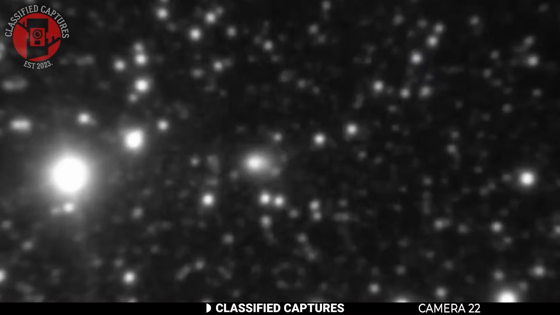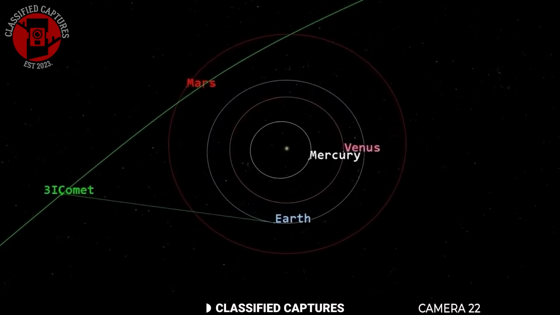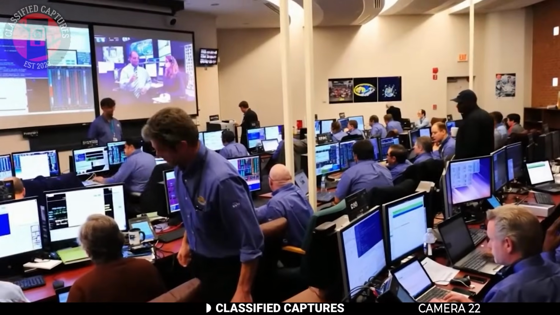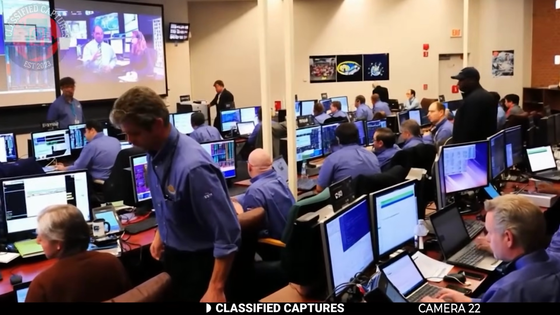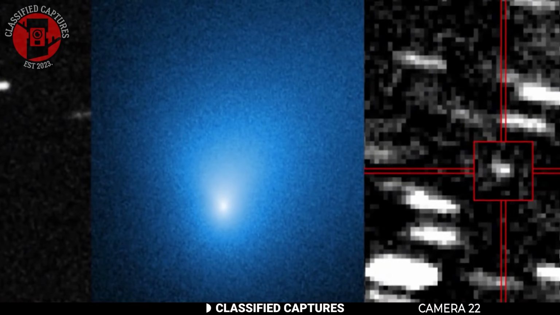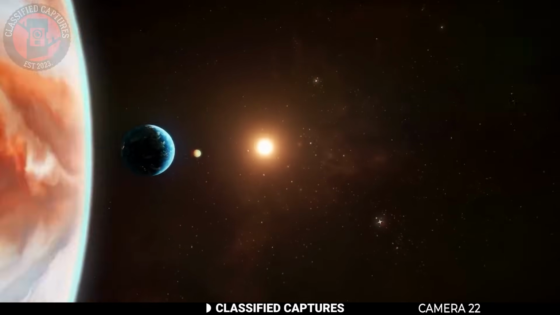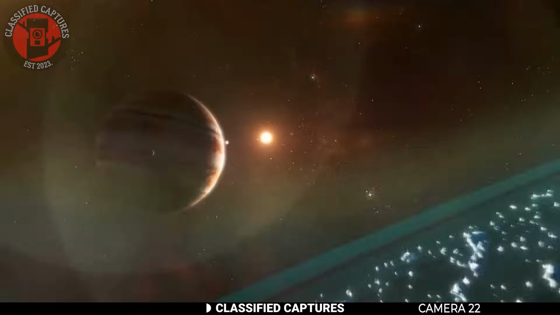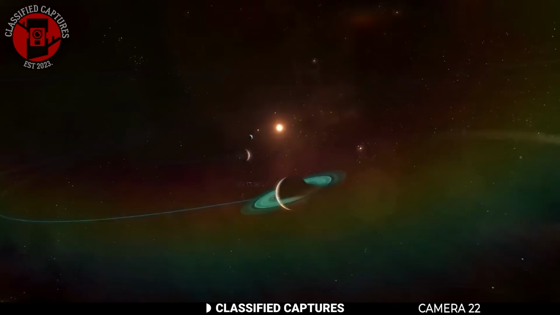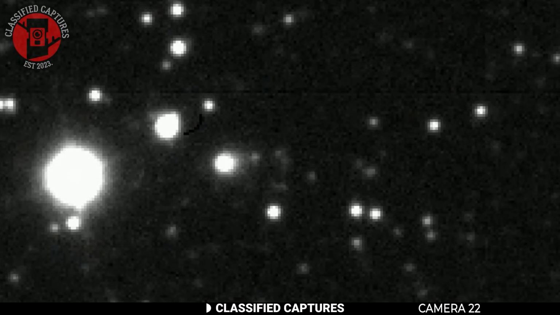Up next, we have our regular update on the 3i Atlas situation that just never seems to fade away. Now, the latest information coming out is quite wild. Scientists are saying that this mysterious object could actually be around 7 billion years old compared to our sun, which is about 4.6 billion years old. That's interesting because it suggests that 3i Atlas may have existed long before our solar system even formed into what it is today. And if that's true, then what exactly is this object? Where did it come from?